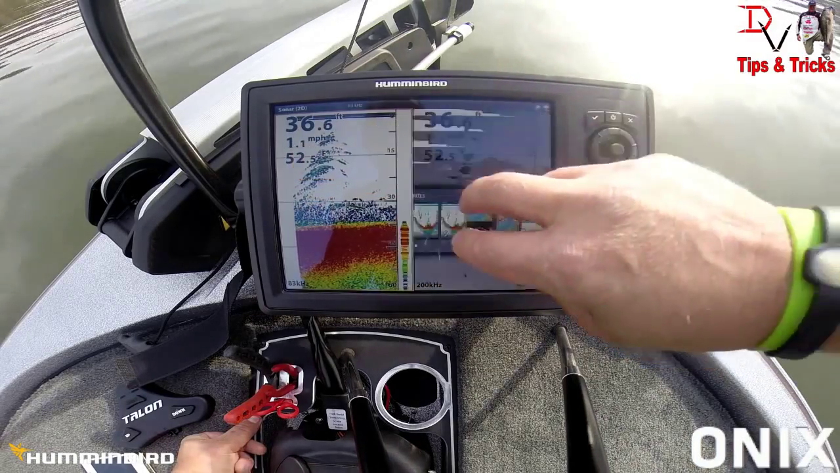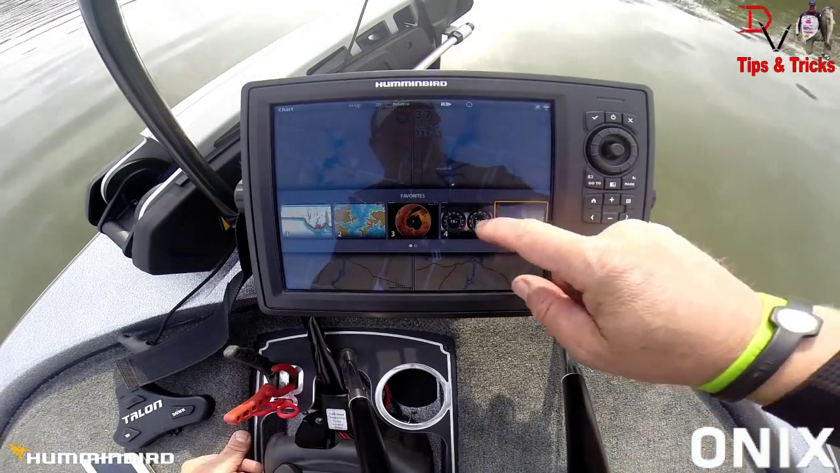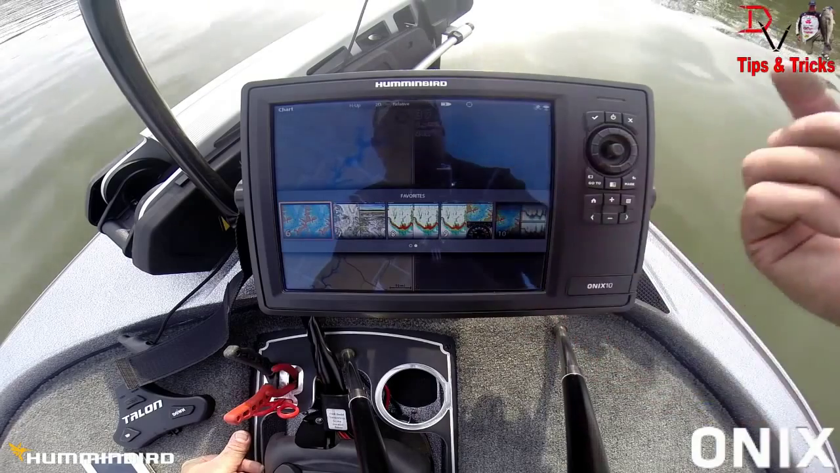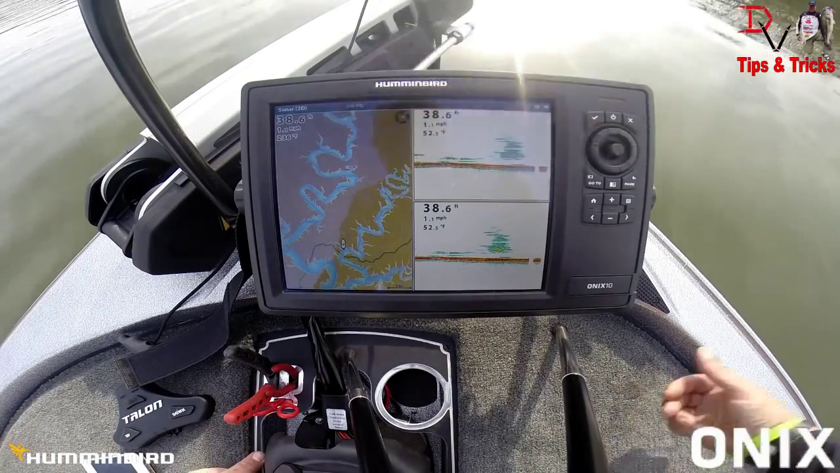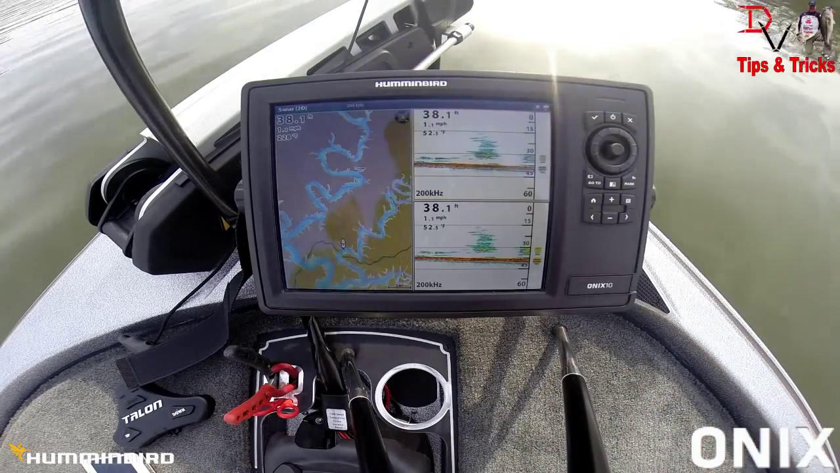Want to change views? Two fingers across, we can change our views. You scroll across, you can create custom views. Here's one I created custom. It was chart 2D. Chart with 2D and 2D, if you wanted to do something like that.